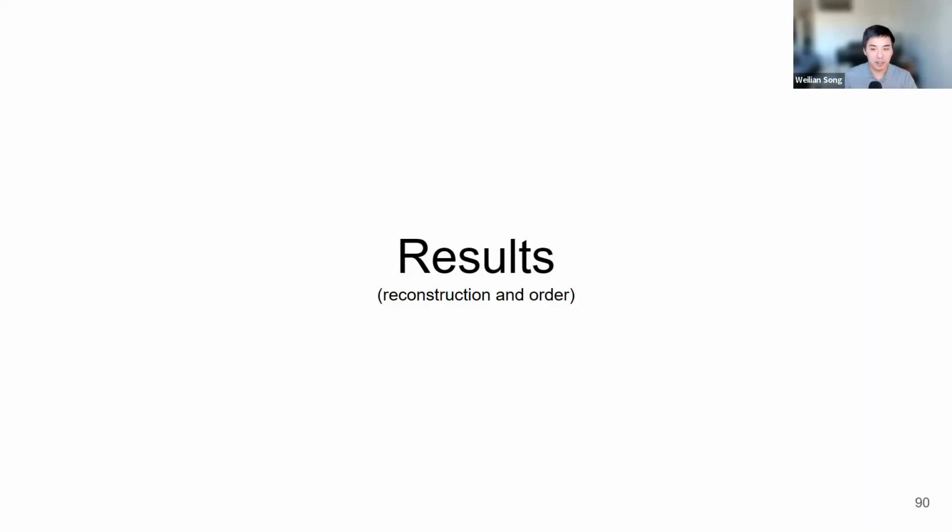Okay, I guess I'll continue for now. So for results, there are two parts to it, because we do have a reconstruction module, so we will see some quantitative results there, and then we will look at some examples of the ordering.